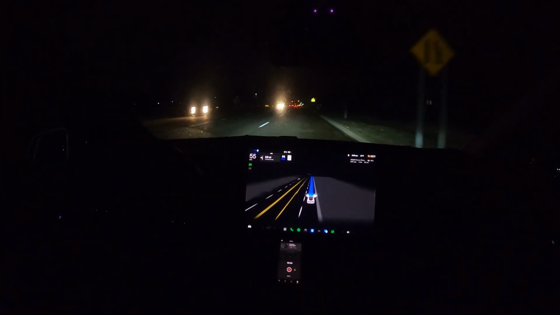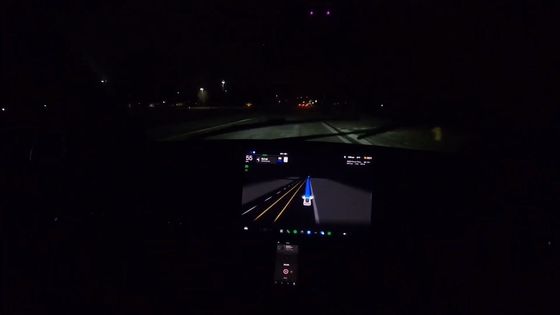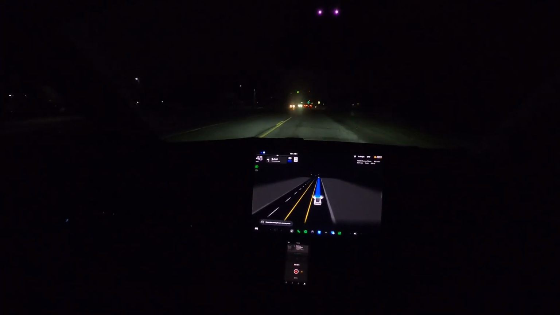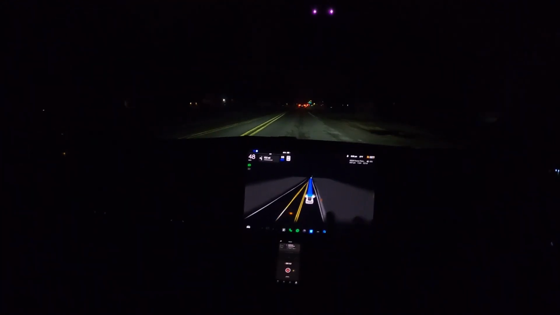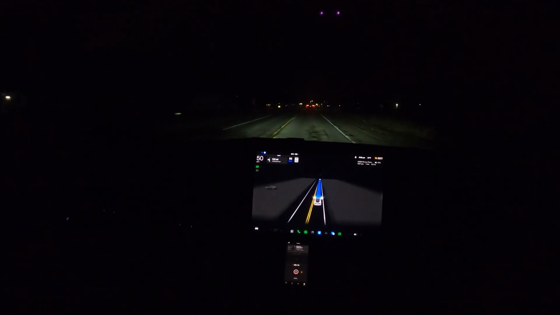So it needs to merge over because you can see the lane ends. It can technically do that, but again, they want you to do that. Again, I'm pushing the car through. It just needs to proceed with caution. Like if it wants to drop the speed limit by a little bit, that is fine, but it will come to a complete stop, okay? Which I don't like.